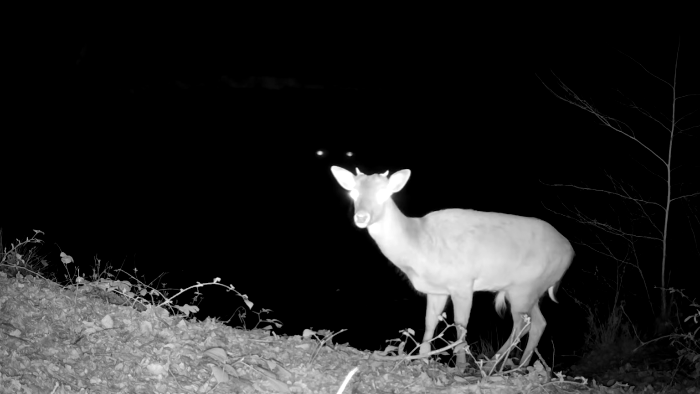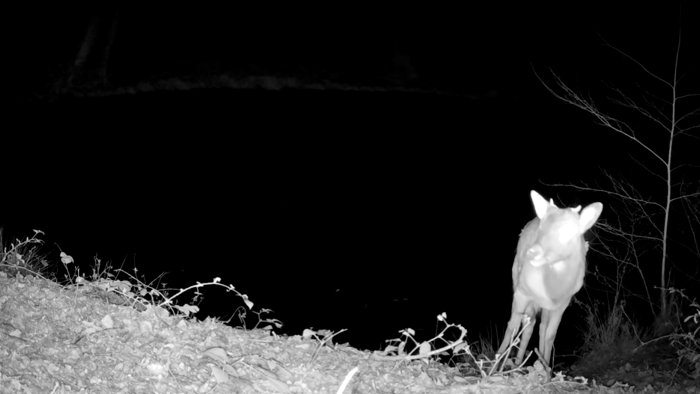Oh, the deer coming through. Oh dear. Sussing it out. Young male. Like a television dinner. It's sticking around. Brambles.